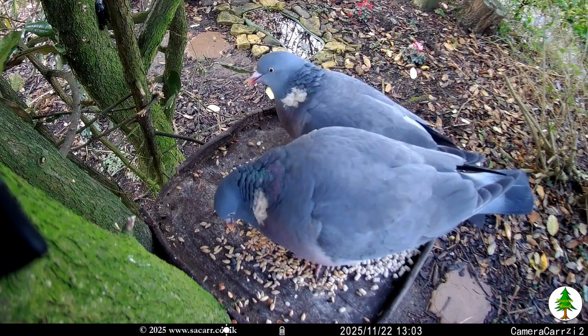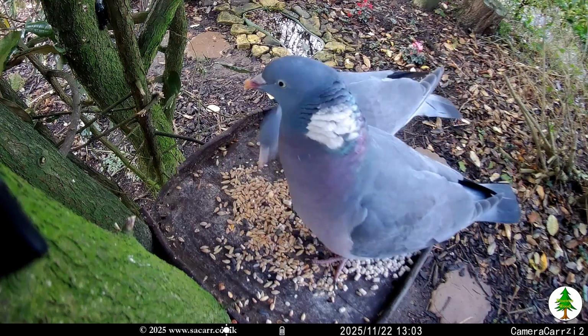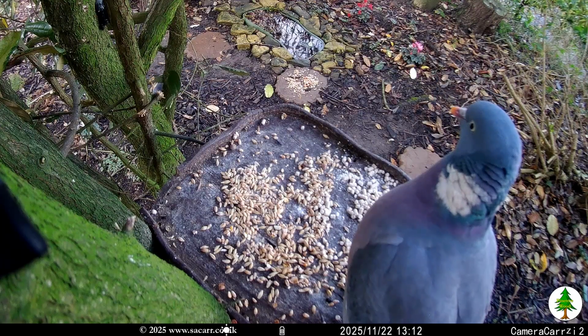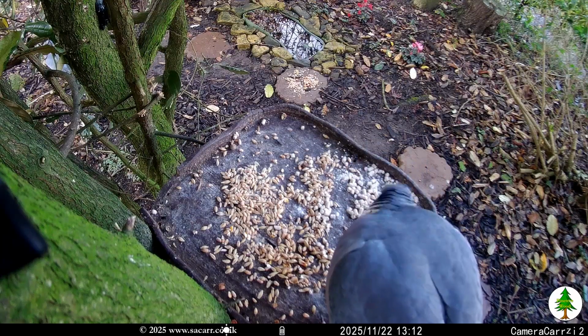The seed on the table attracted the pigeons around 1 in the afternoon. They were the only birds caught at the table, as many of the small birds fly in and out too fast for the motion detection to trigger the recording.